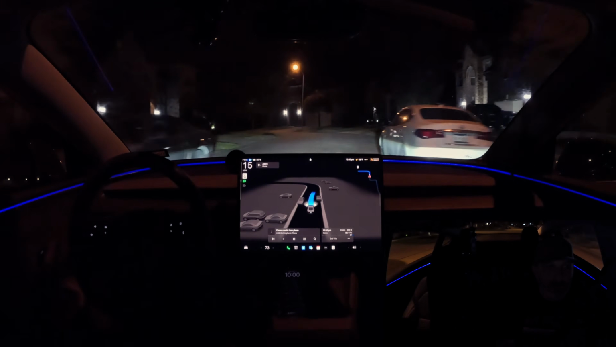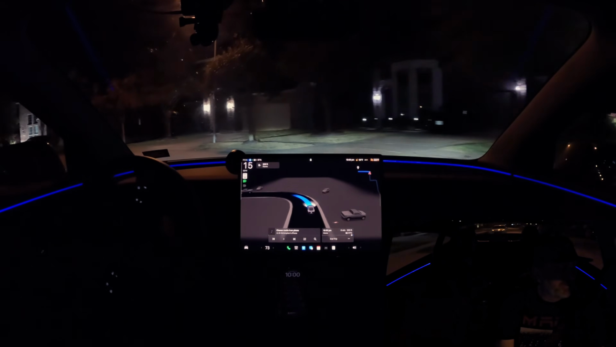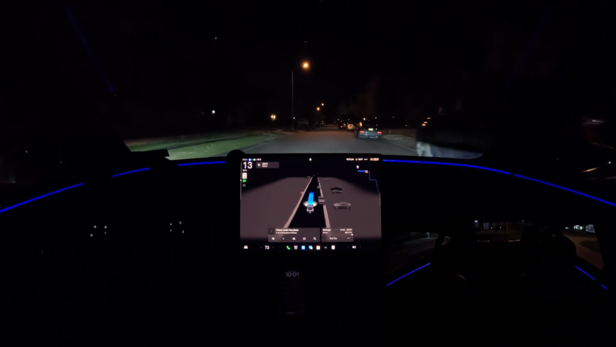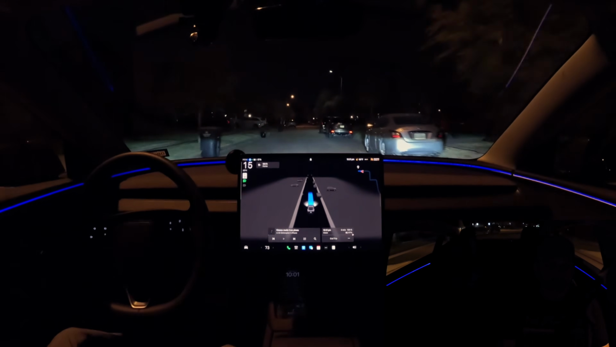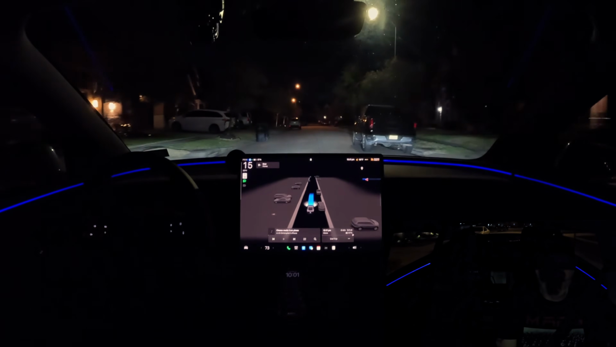Is it going to default to parallel parking us in front of my home, or is it going to try to go directly into my driveway, or is it going to try to reverse into my driveway? Let's see what it decides to do tonight.